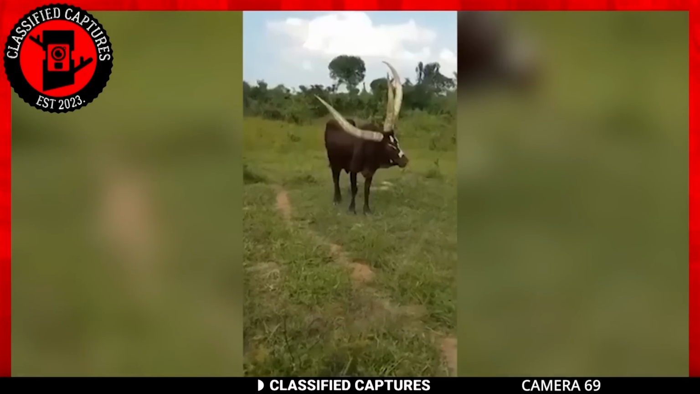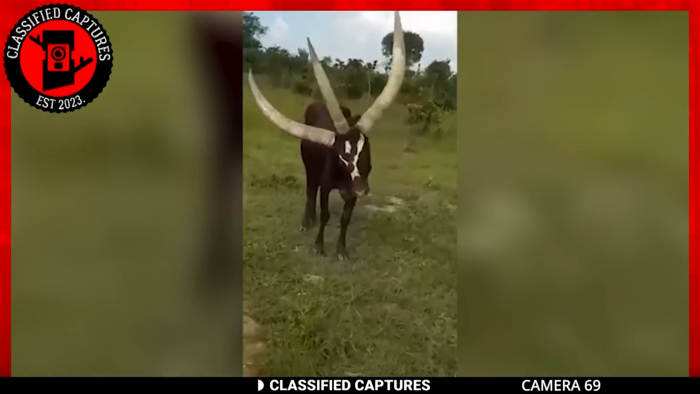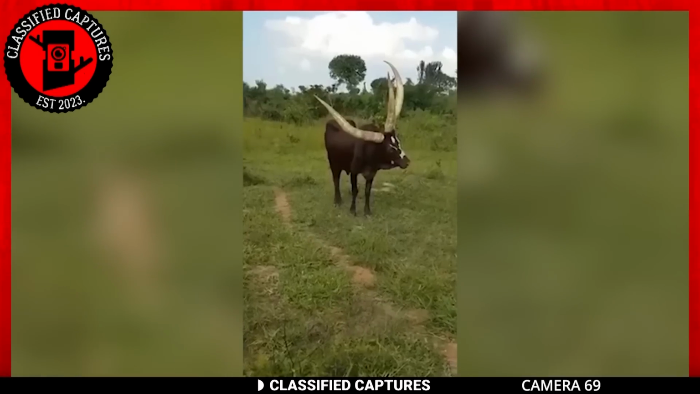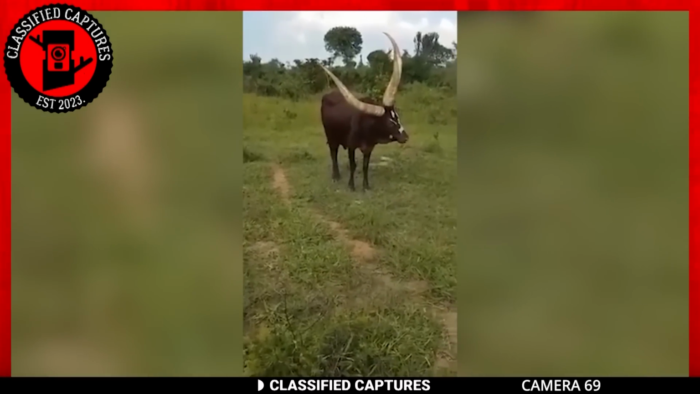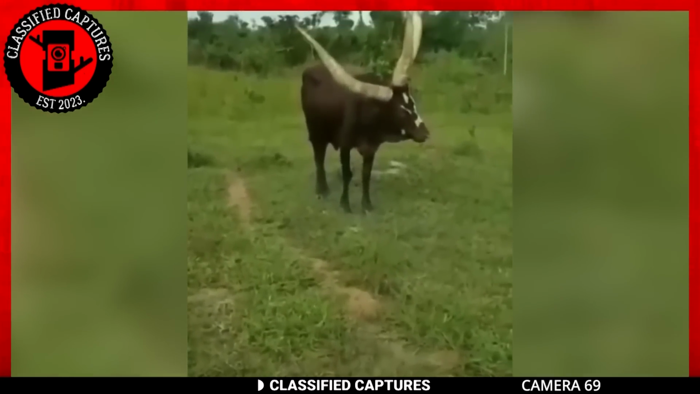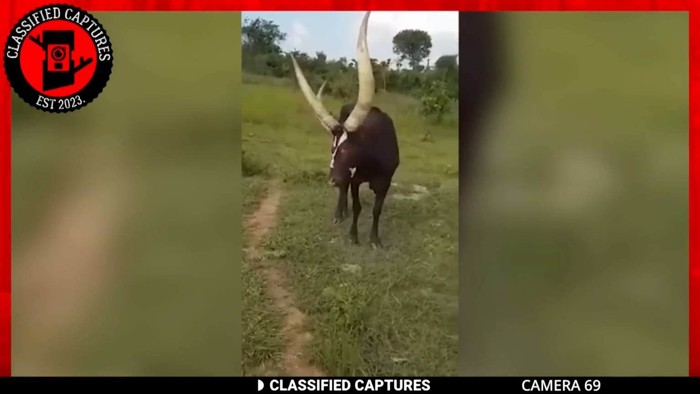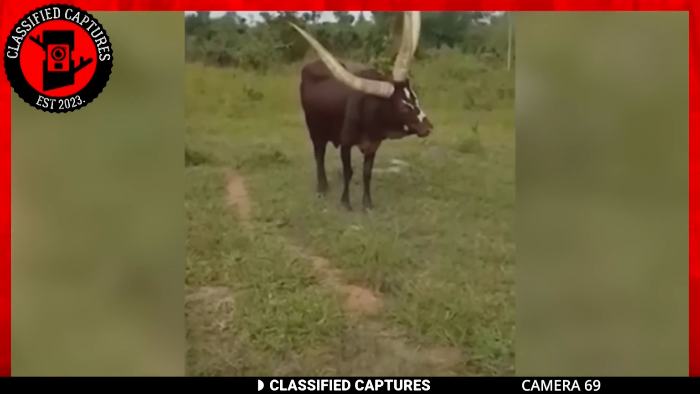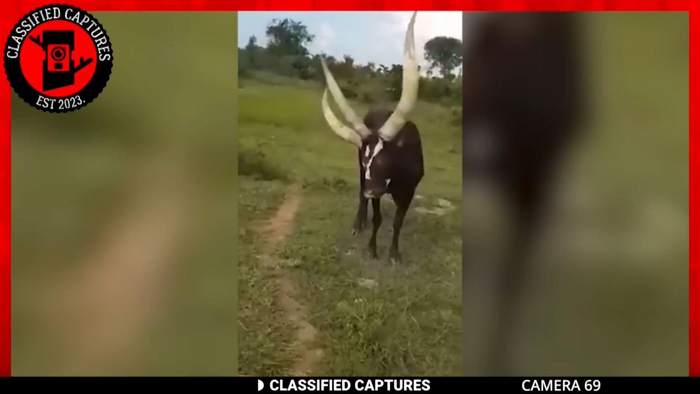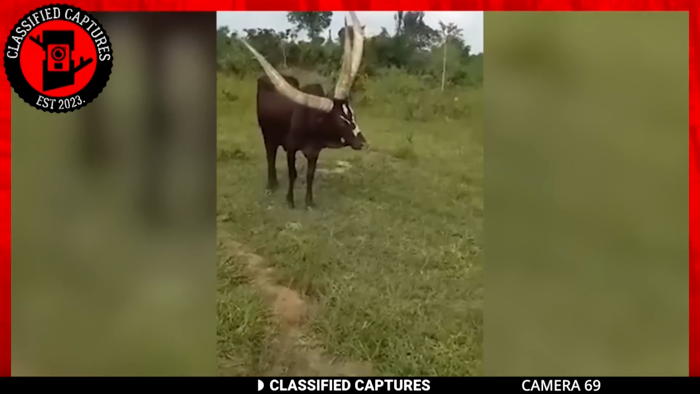It's the kind of thing that might remind you of a creature from a fantasy movie, something right out of a fairy tale. But here's the catch. This isn't a fictional creation. These cows are indeed a real species found in Uganda, known for growing exceptionally large and thick horns like the one in the video. This particular cow with its trio of horns is something of a rarity, a unique individual among its bovine peers. Just take a moment to appreciate the sheer size of this magnificent creature. It's a testament to the diversity and wonder of the animal kingdom.